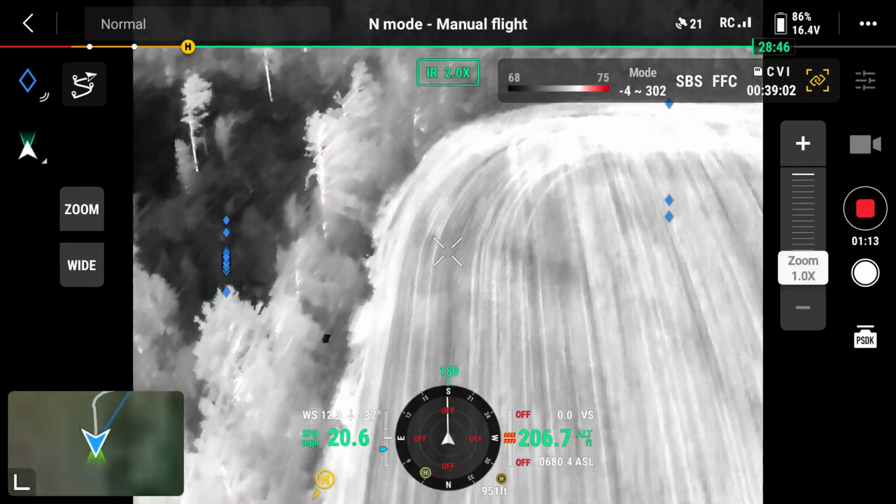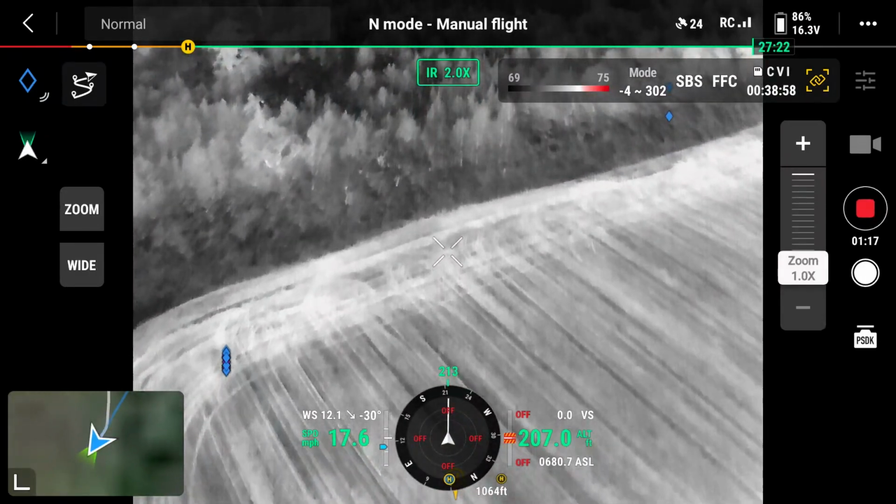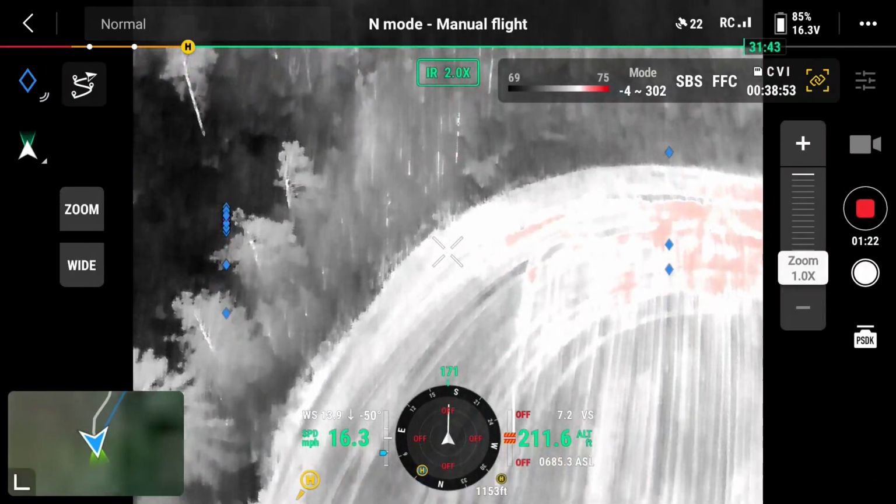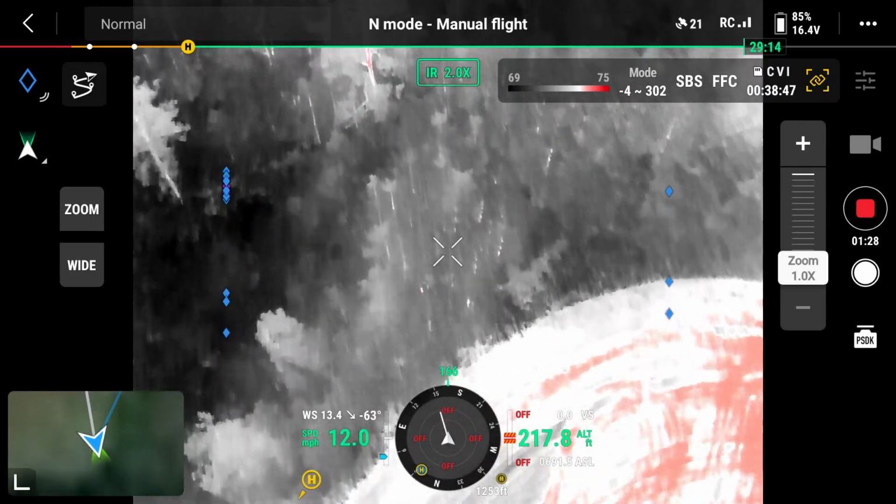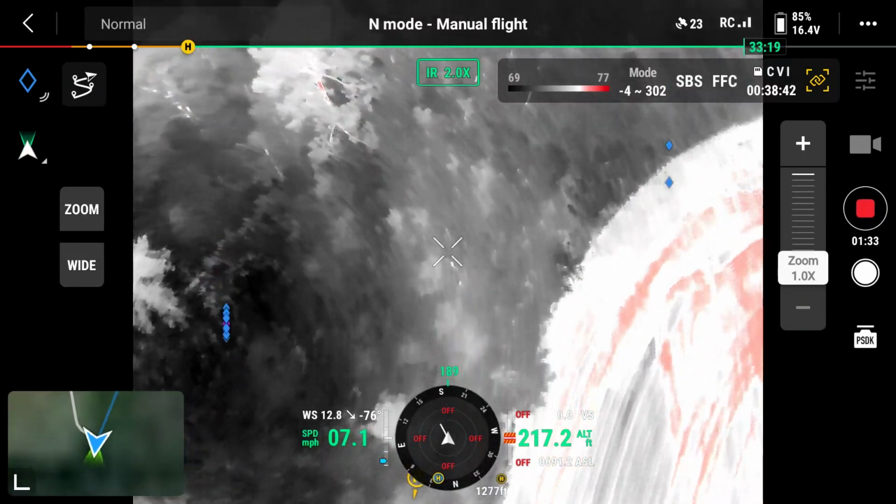In this case, it might have helped. Say that you could use the thermal to track the subject, and of course then the light's going to be kind of trained to the crosshairs. So you can see that subject ran off. I believe it turned out to be a deer.